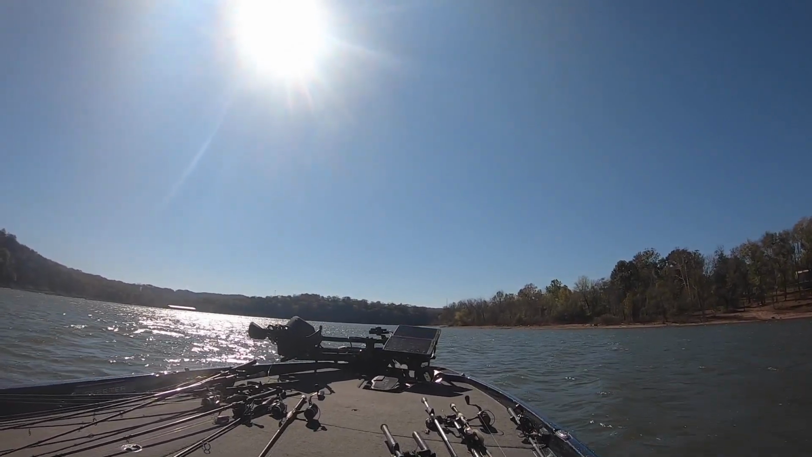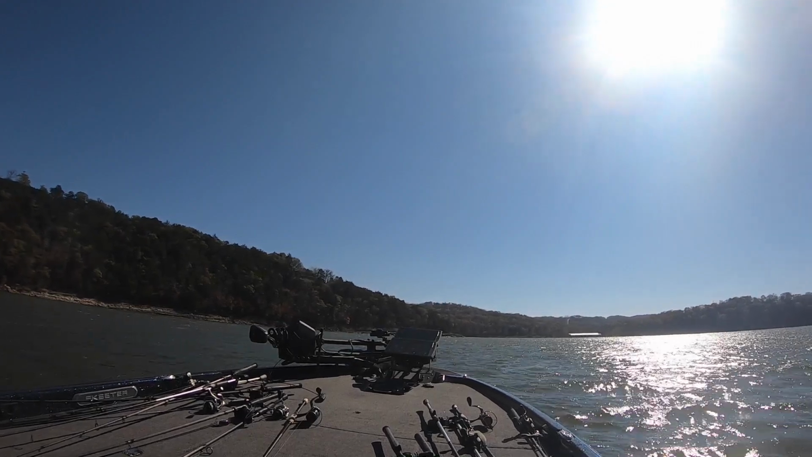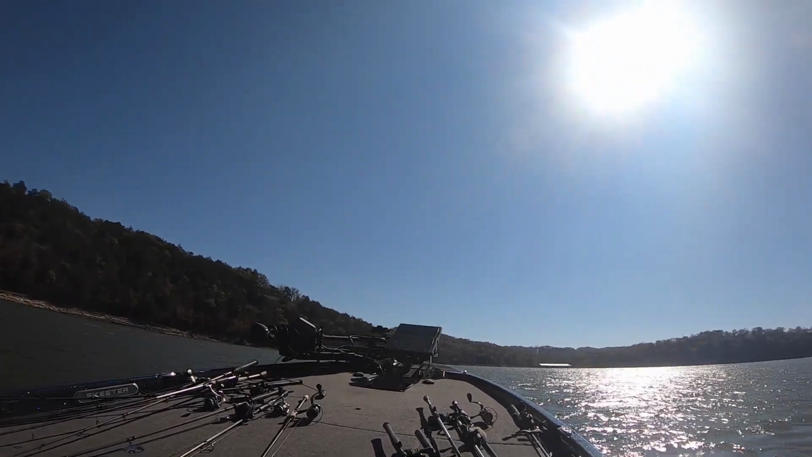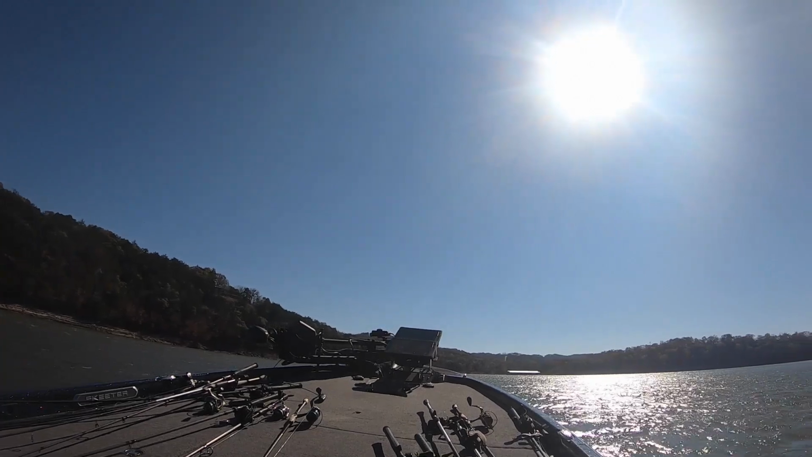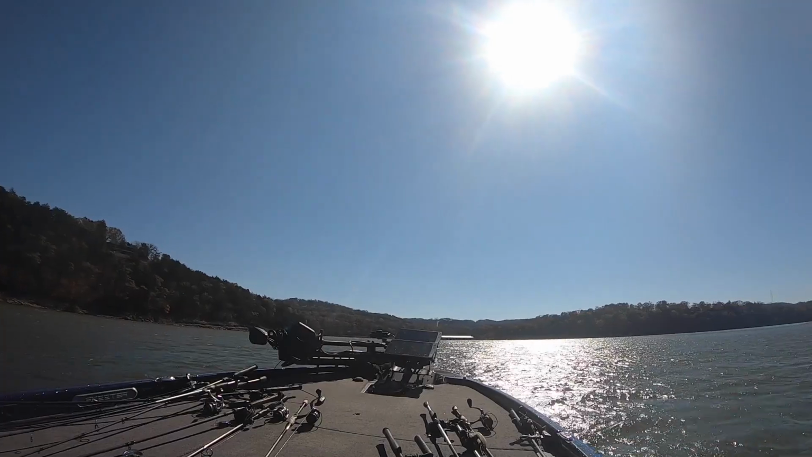Then now with the maps even better, I kind of was like, man, if they're here, I bet you they're over here. So I idled over there real quick, another giant school. Now I didn't fish for those because I didn't need to. I already saw them on the screen. And I was like, golly, man, there's a lot of fish. I fished around up there though, just little places where I thought I could catch one here, one there.